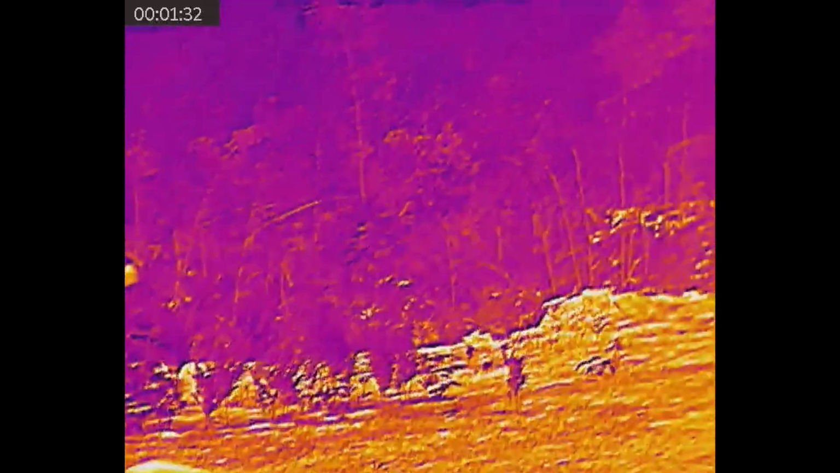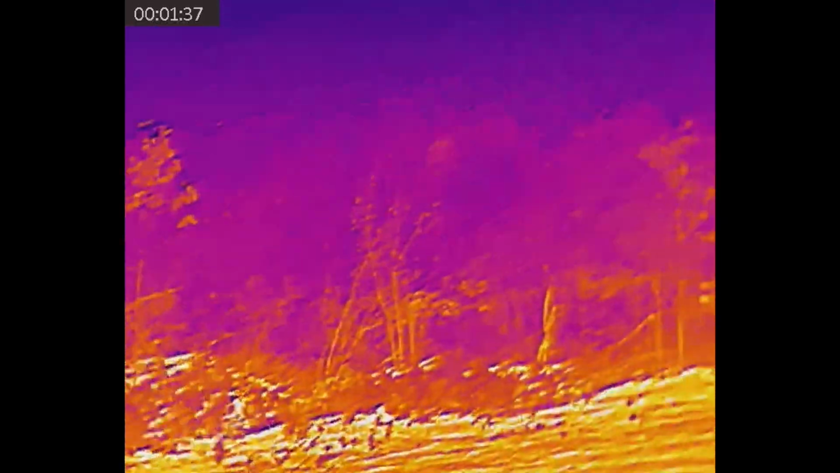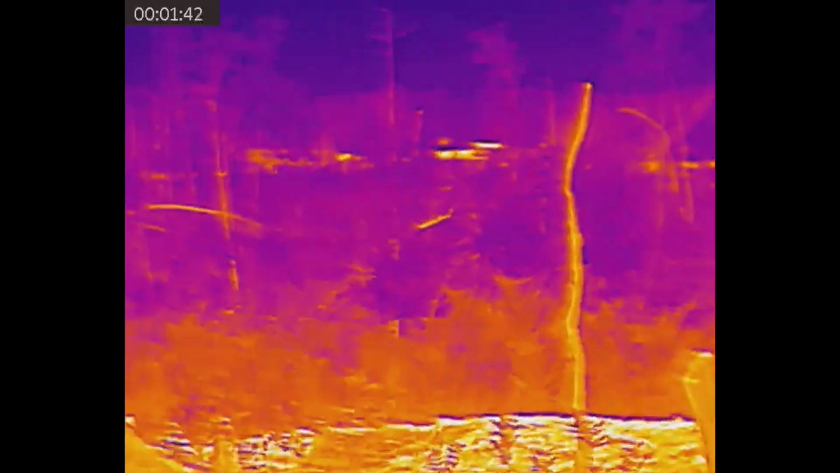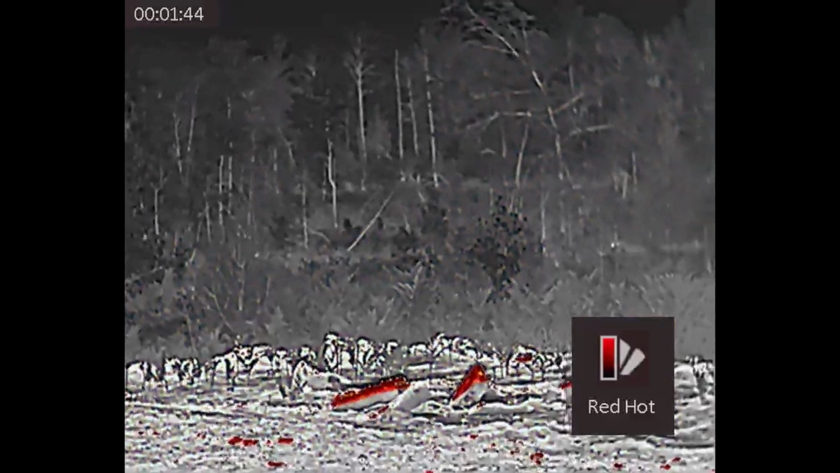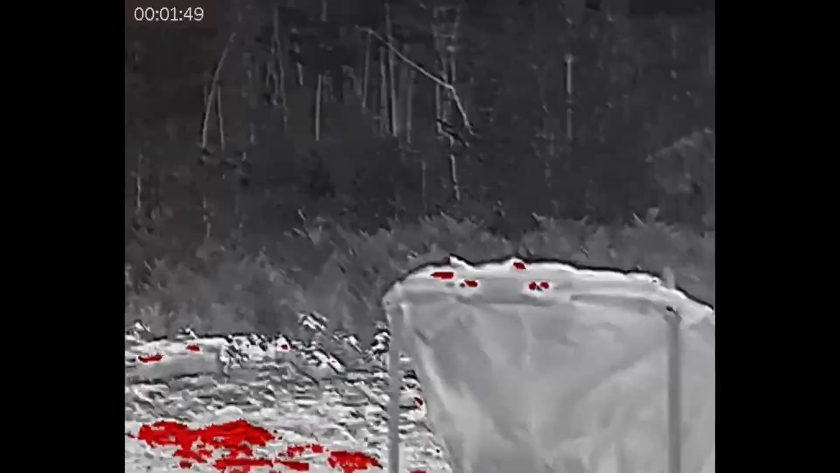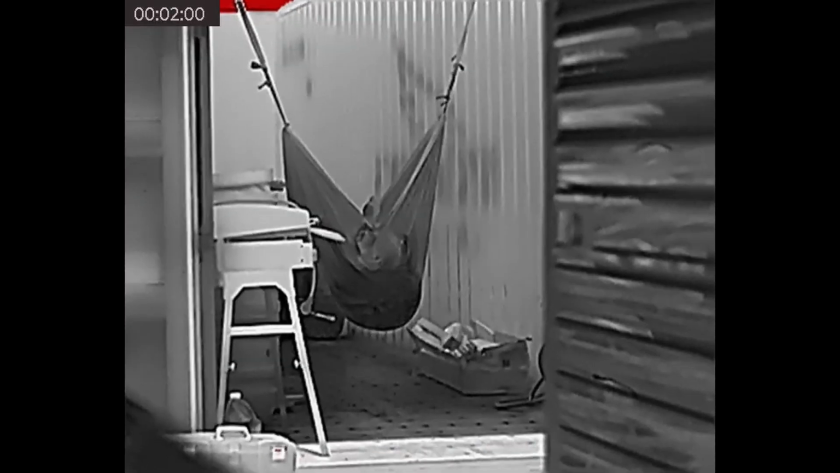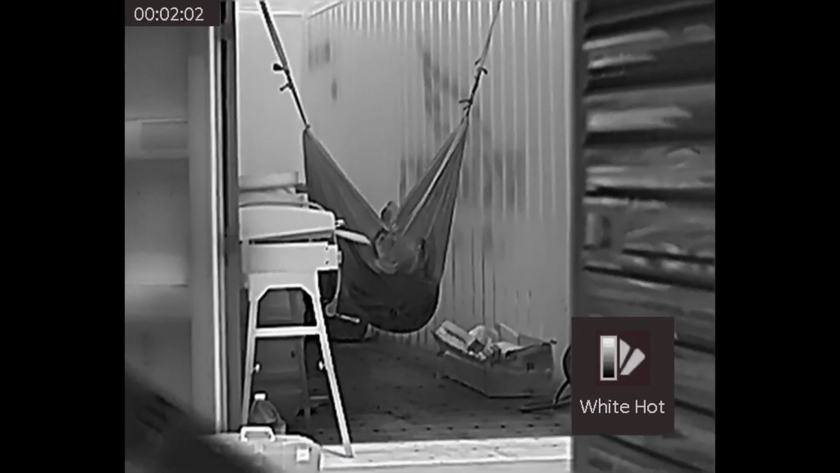This is a fusion mode. This is what I call predator vision, right? So everything that is darker is colder. Everything that is lighter is warmer. So that's pretty sweet. And then that's red hot mode. So red hot mode, it kind of focuses in, see how it puts the red spots on stuff? The red spots are what's detecting is hotter. I don't know, this mode is kind of weird because it fades stuff in and out, you know? Like it fades the red in and out. So we're going to go back to white hot mode right there.